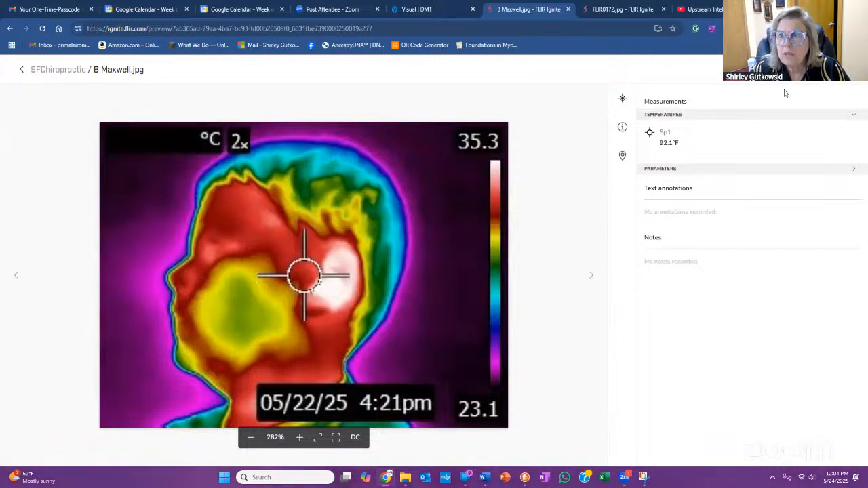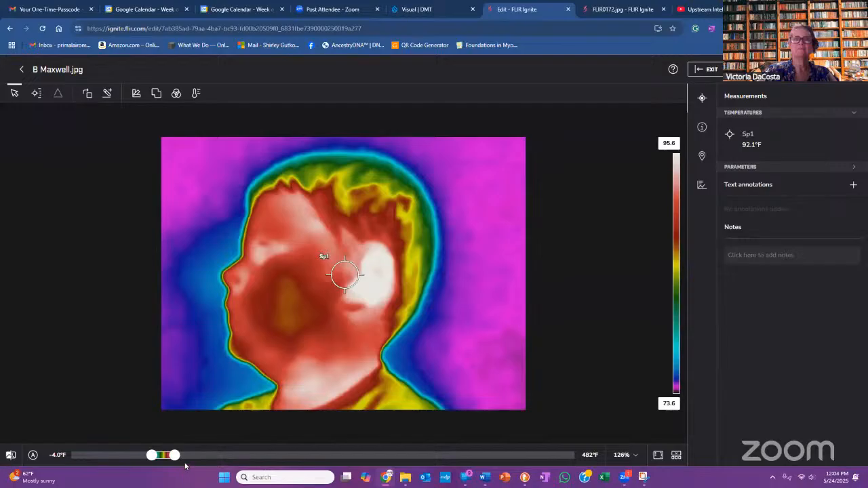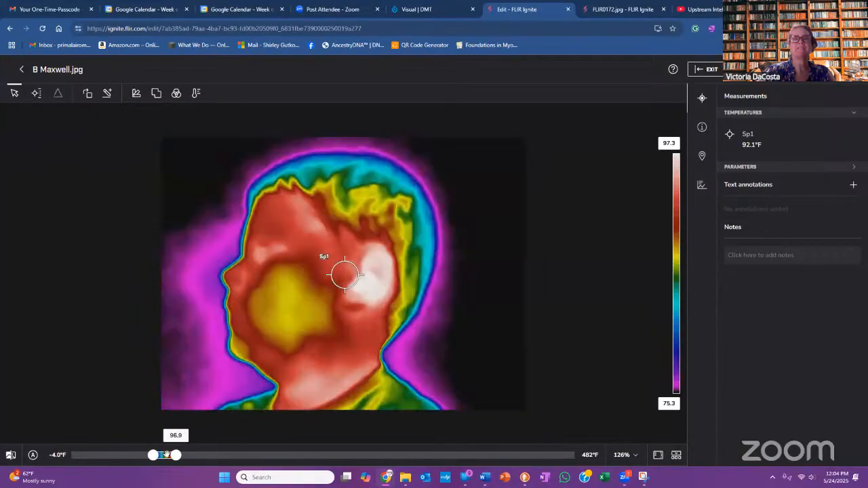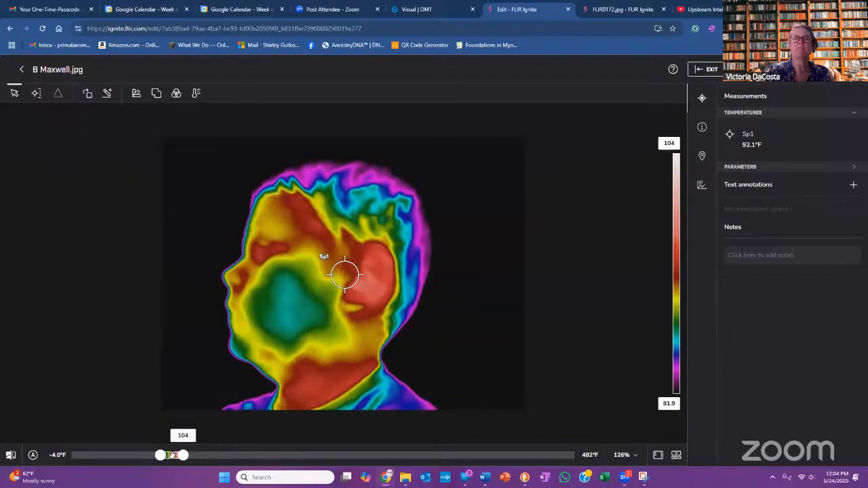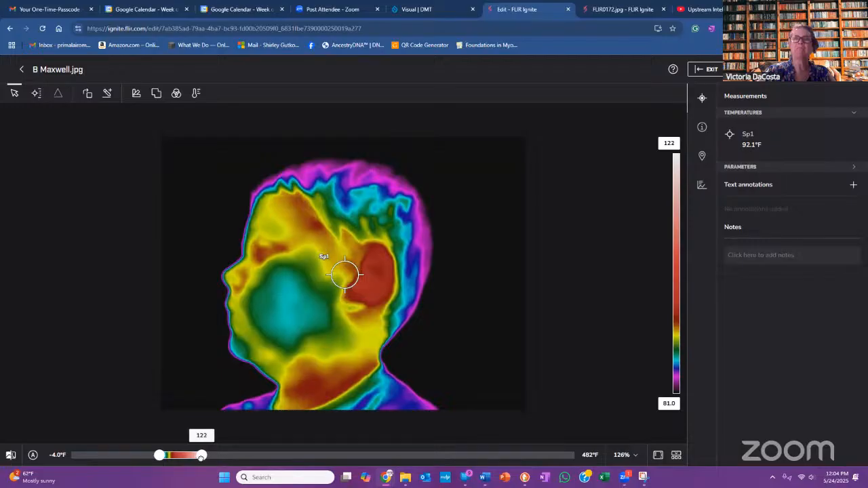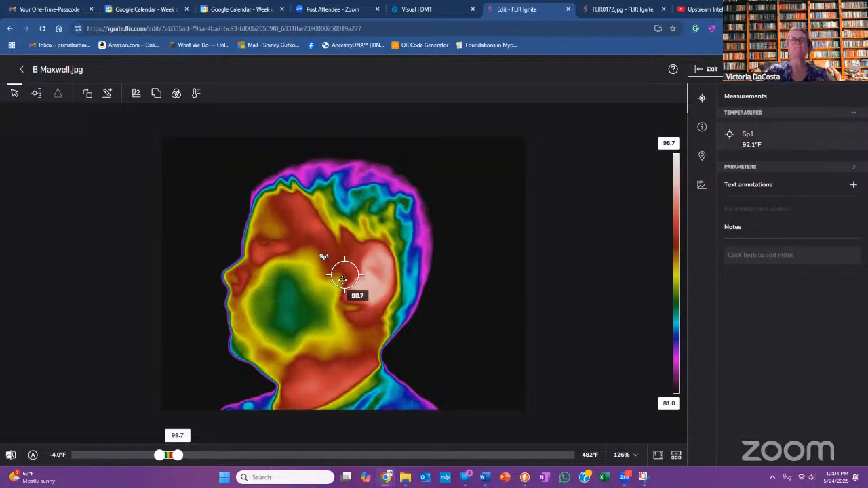Okay, so then you said go to edit. And then you said move this around. So you get to the black contrast. You move it to the right. There you go. And then you want to move the right ball so that you get the equal, I would move it to the left a little bit. You see how the bar, you want the normal temperature in the middle. Okay, there you go. Now you can see how his ear is, it's got some issues.